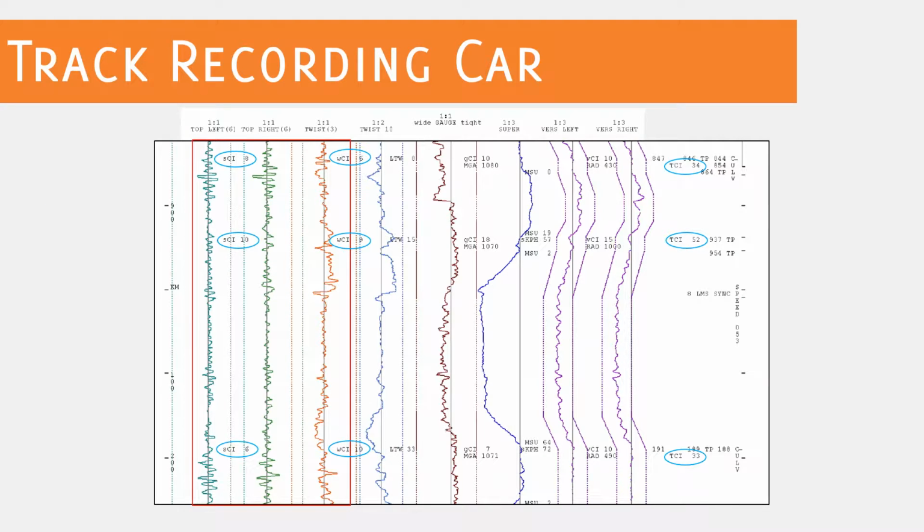This is an example of the outputs from the track recording car. The first 3 lines of data are going to be focused on for the analysis. These are outlined in red. Then the track condition indexes that I talked about earlier are circled in blue.